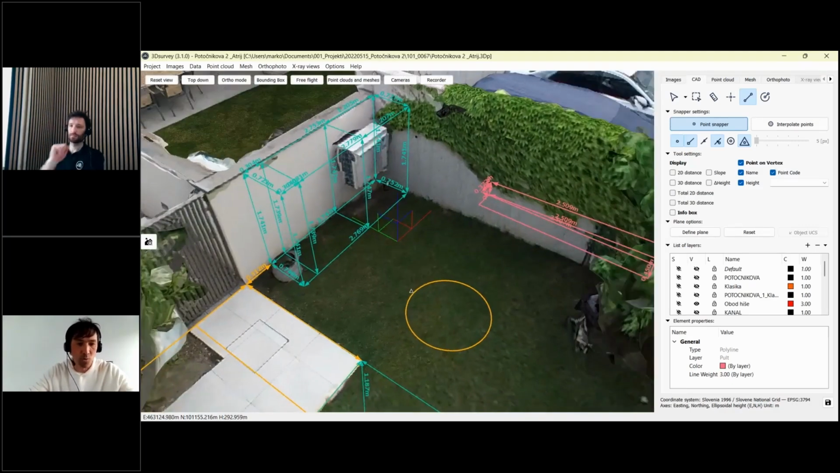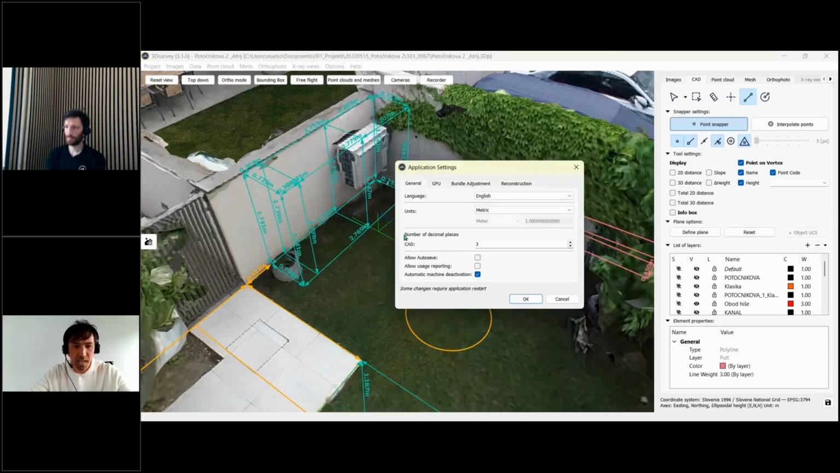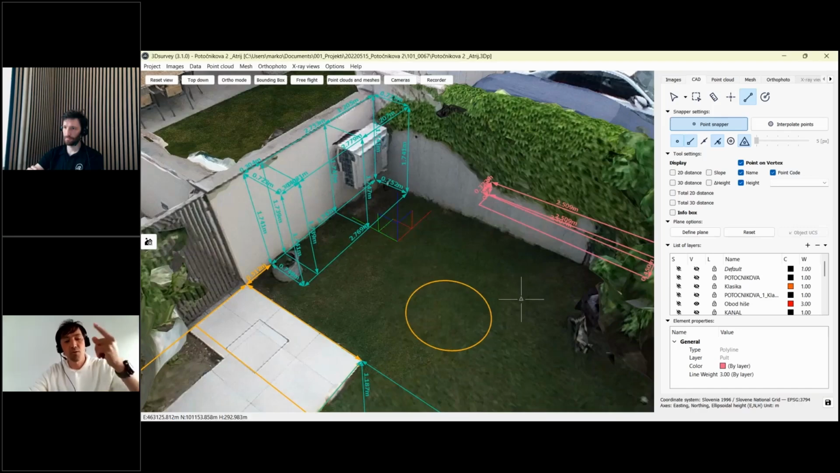By default, when you update the software, you will get 3 decimal places for all the measurements, like 2D distance, 3D distance, slopes, anything like that. I would just like to show you where you can change this. If you go under Options, Application settings, you have the number of decimal places for CAD data here. If you set it to 3 and confirm it, you need to turn off the software and start it again. This will take effect after you restart the software.